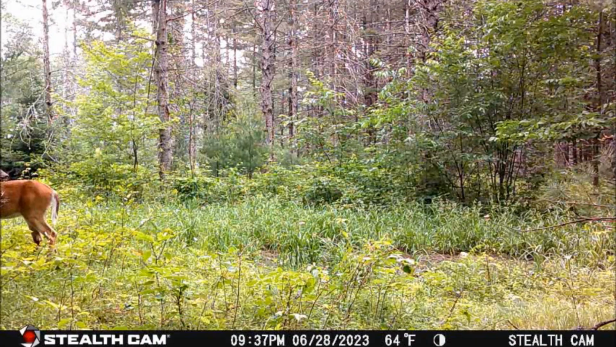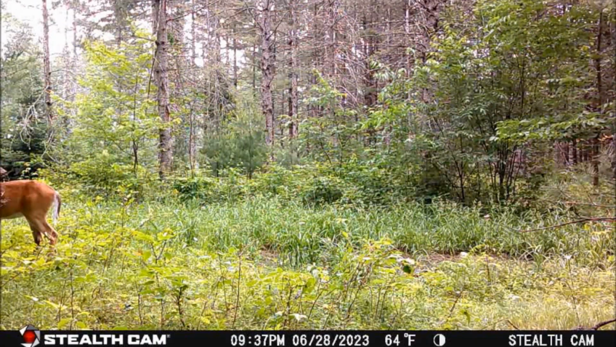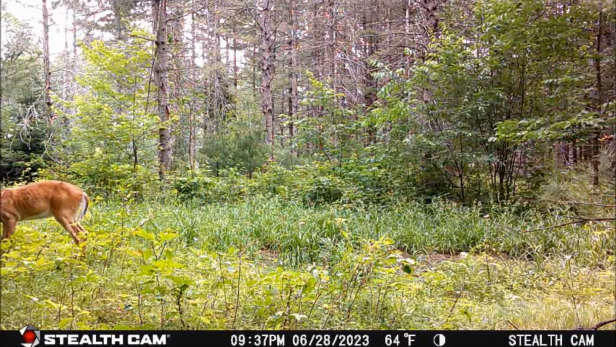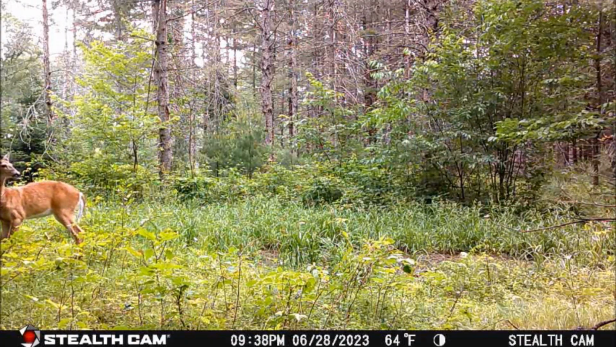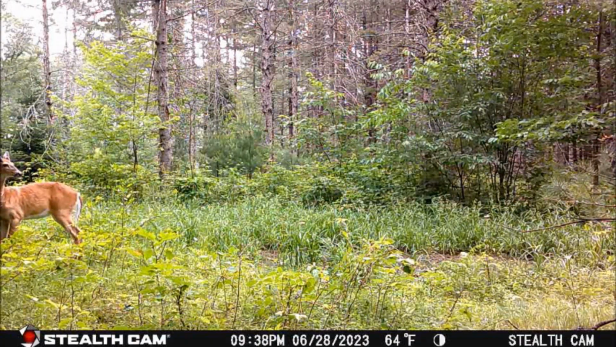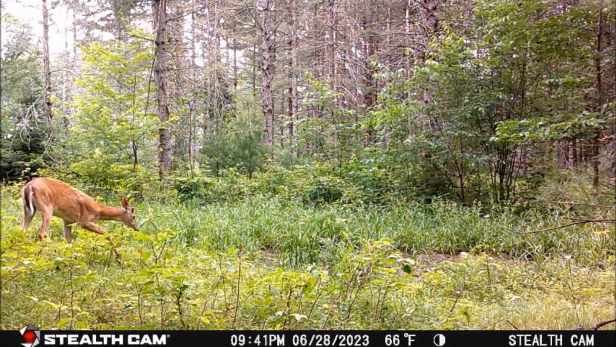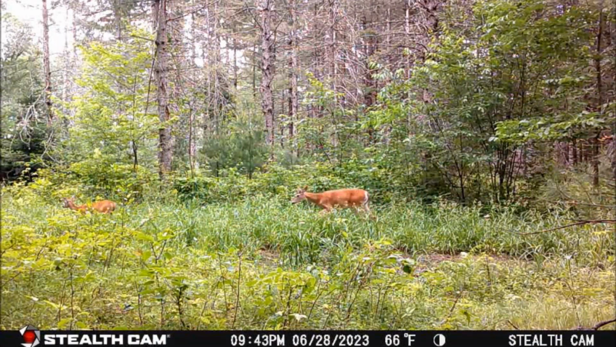About 4 to 5 minutes later, he senses something and cautiously stomps his rear legs, then looks around. He then resumes his feeding. A few minutes later, he returns for a quick drink to wash down his snack. But out of nowhere, at 9:43 a.m., this doe appears, and he chases her off.